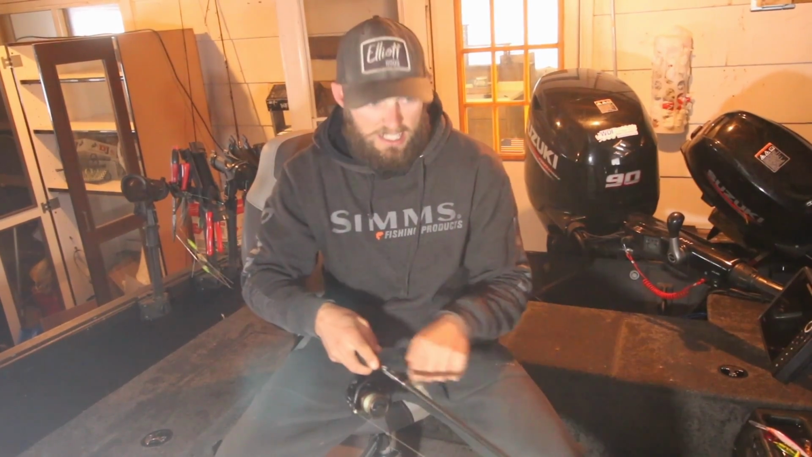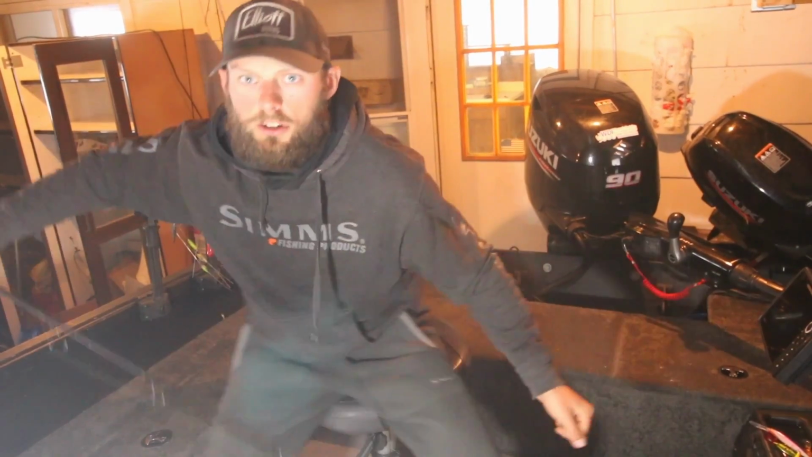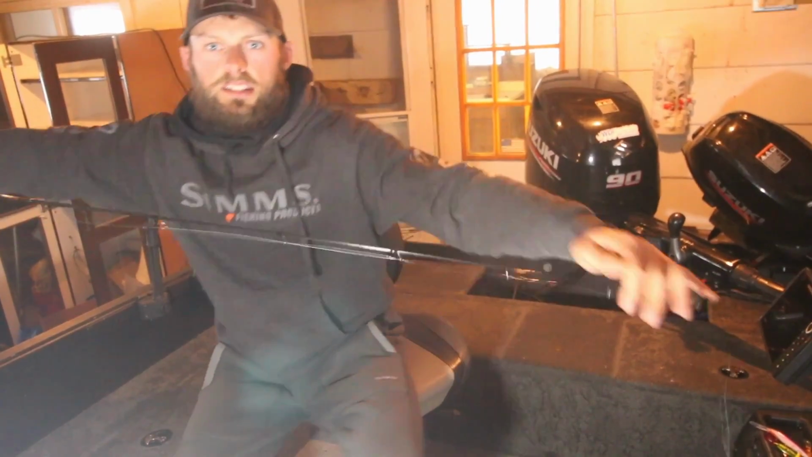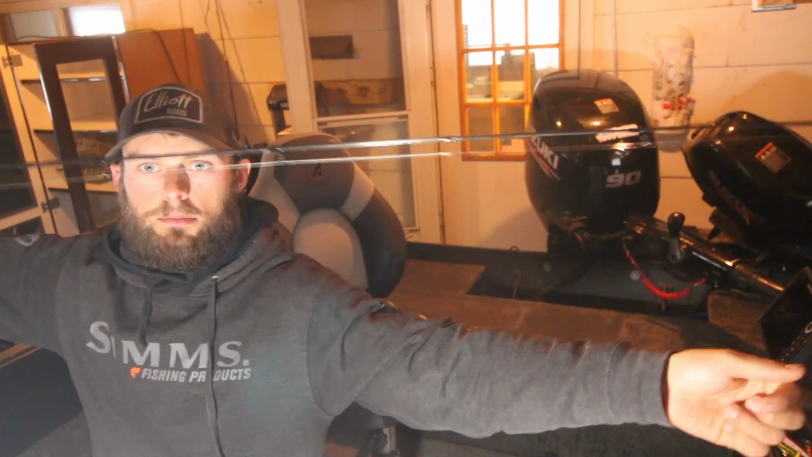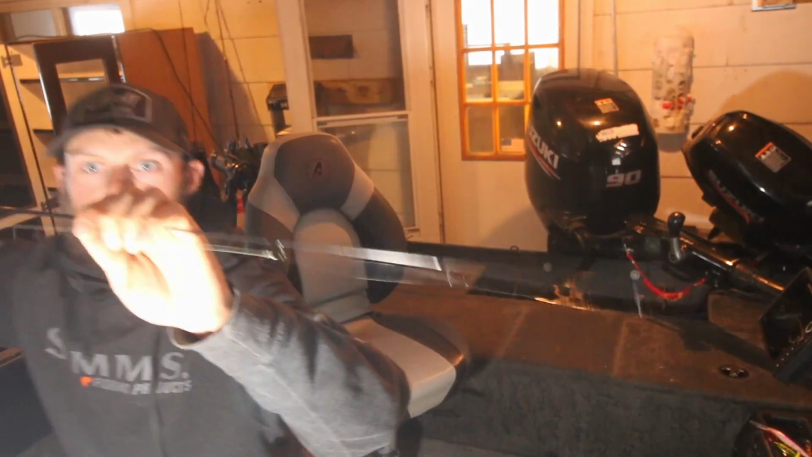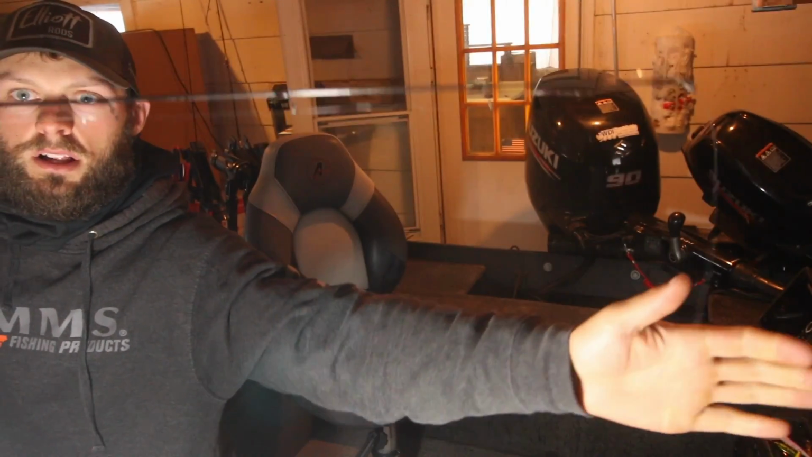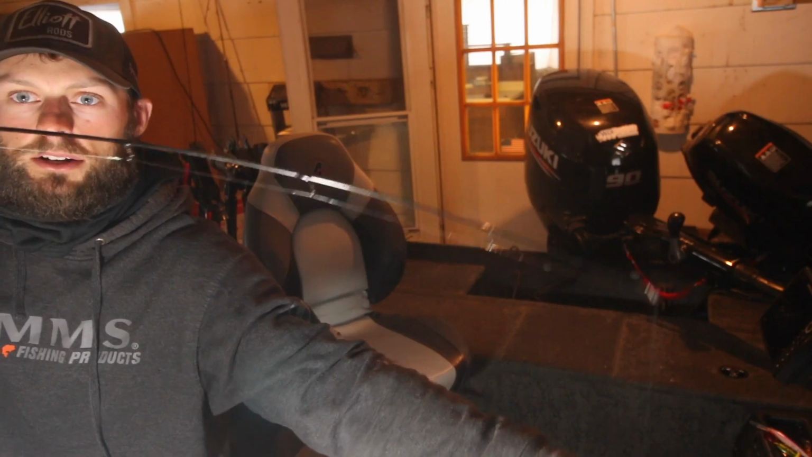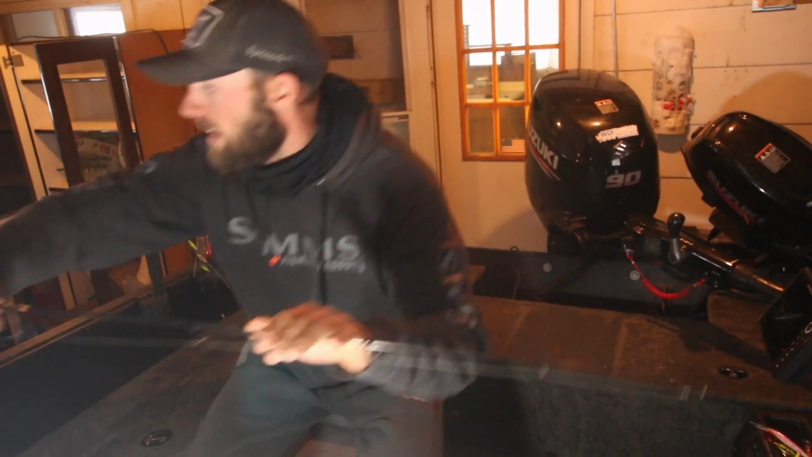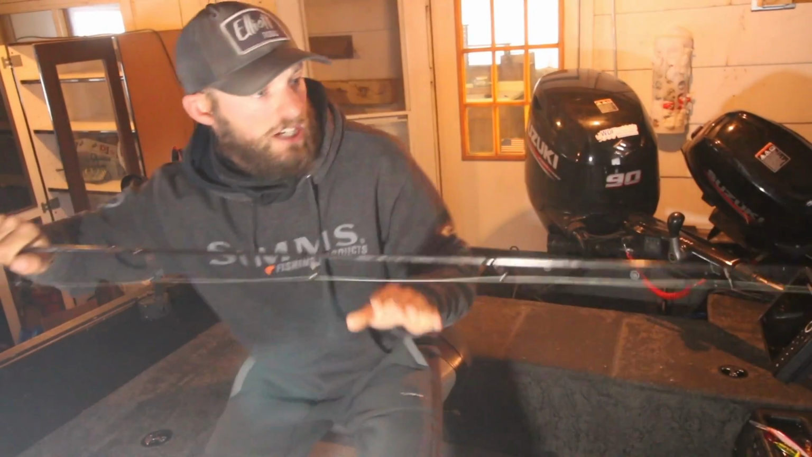But the main thing that this does, and I'll kind of do my best to illustrate it here, is the tip load on these. Very, very important, right? So I'm going to show you right now. So this is obviously the rod, not bent at all. Now, I'm going to put a little bit of pressure on there. I'm barely putting any weight on there, right? And you can see that tip start to flex. Now, the rod's got plenty of power to set the hook and fight a fish and everything like that.